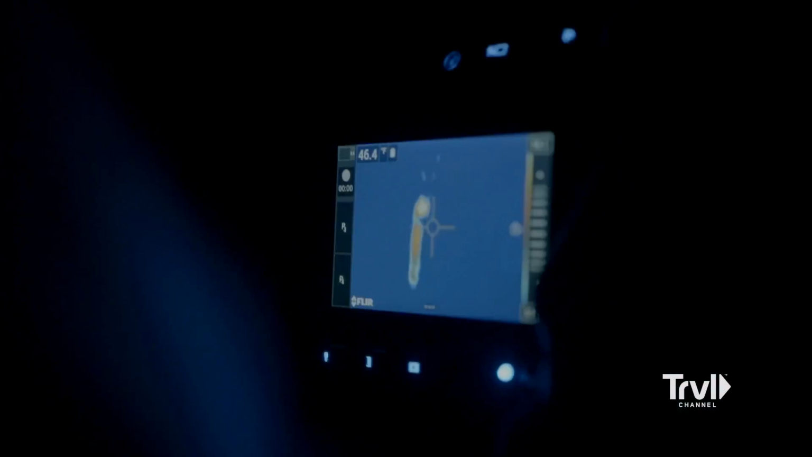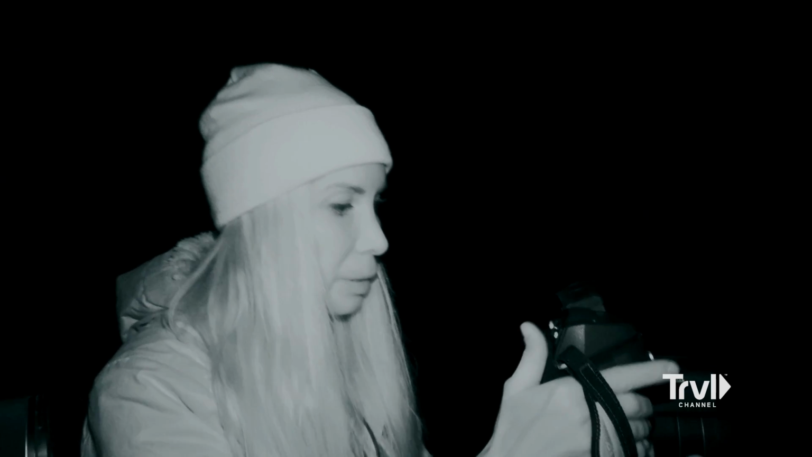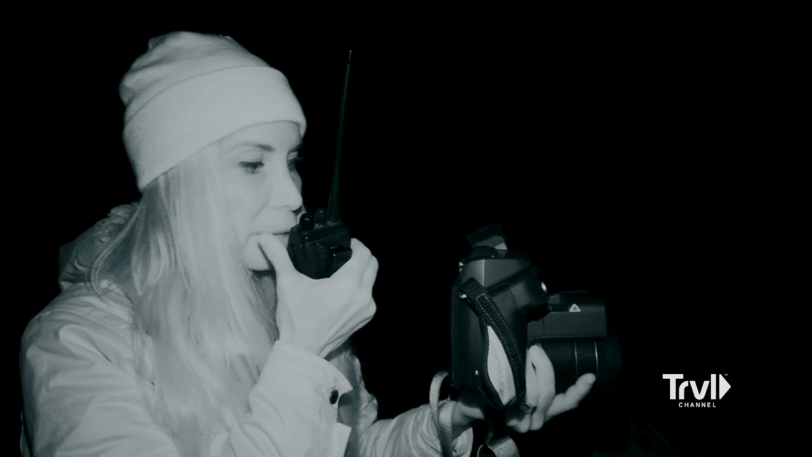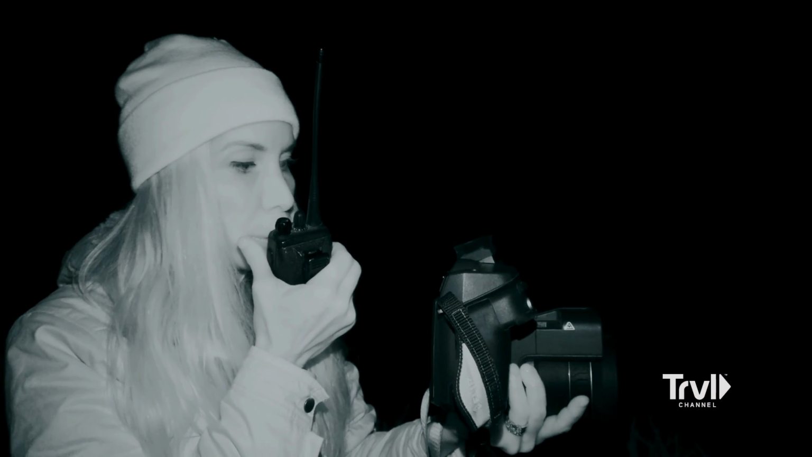Look, whoa, whoa, whoa. It's moving, it's moving. The tree is not going to move like that. That is an animal. Did the target move? It is definitely not hiding behind a tree. It's moving a lot.